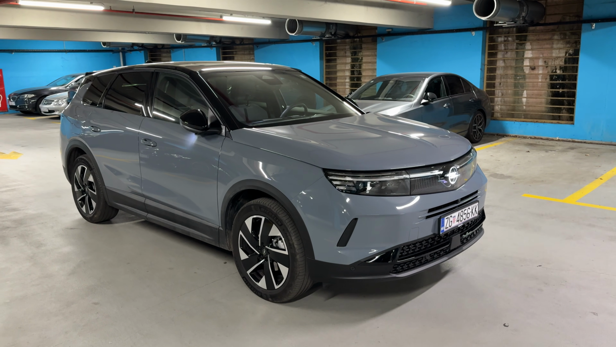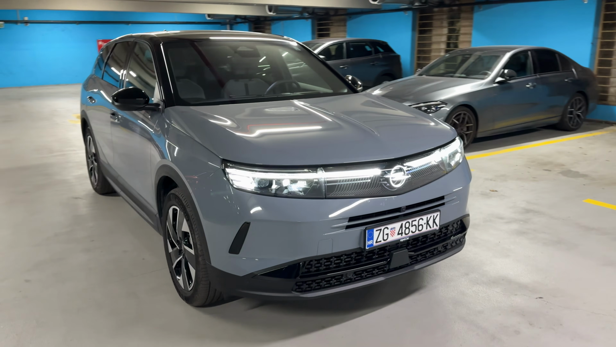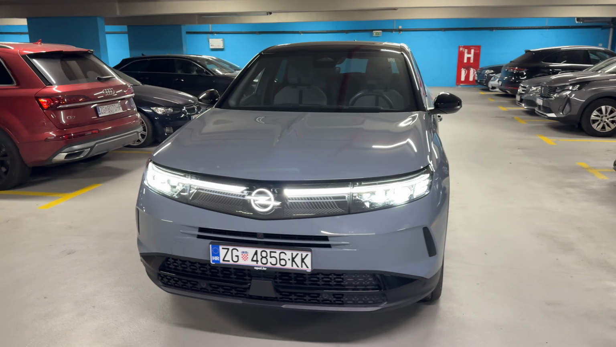Today we are driving the new Opel Grandland. We are going on a night point of view drive. I hope you will enjoy it. As you can see, we have the new generation model here in front of us.